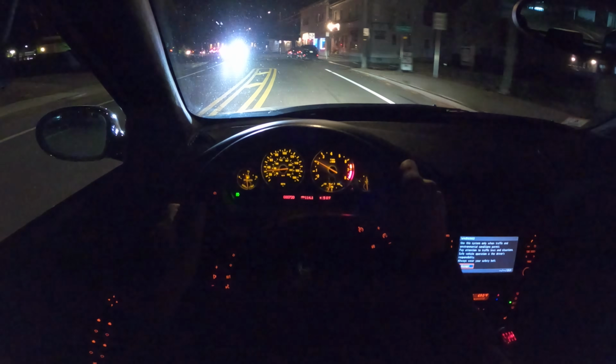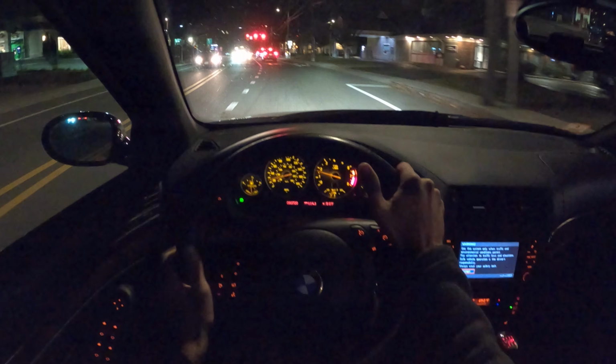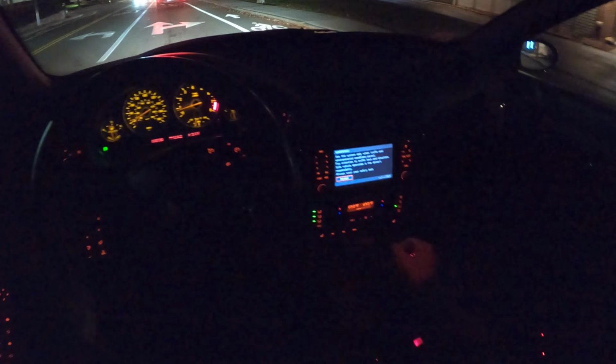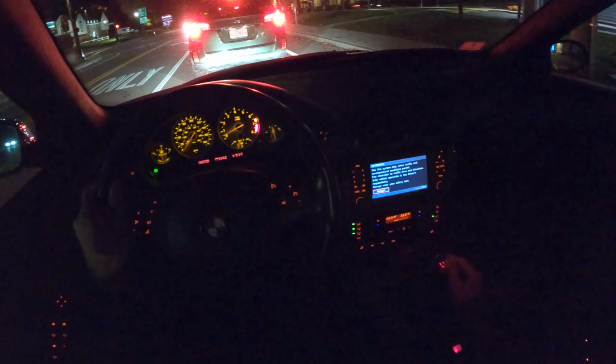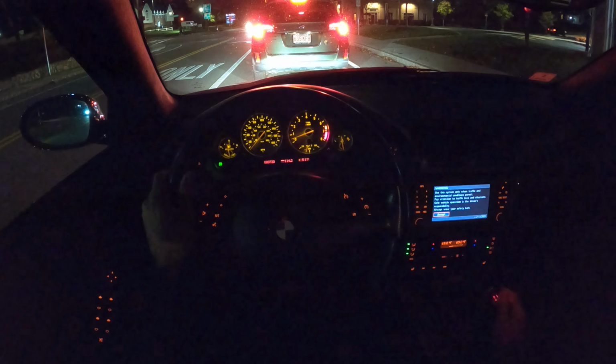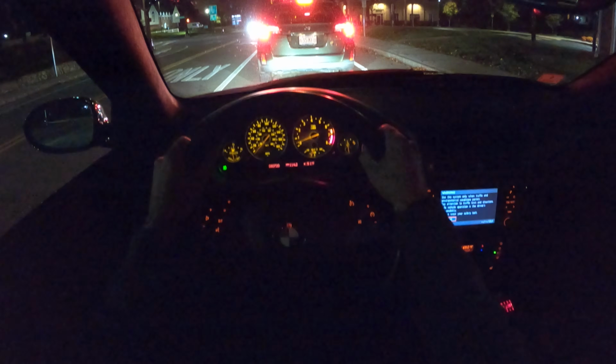You've got to be patient, because if you do force it, you will probably start grinding those synchros and it will become an unhappy transmission. So always be in tune with your machines, because the more you force things, the less it rewards you down the road, especially if you're looking to keep a car for a long time like I'm doing with this one.